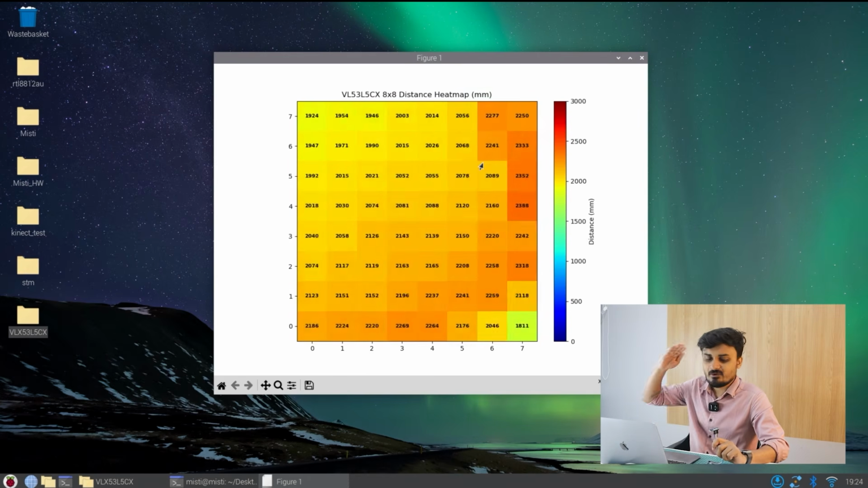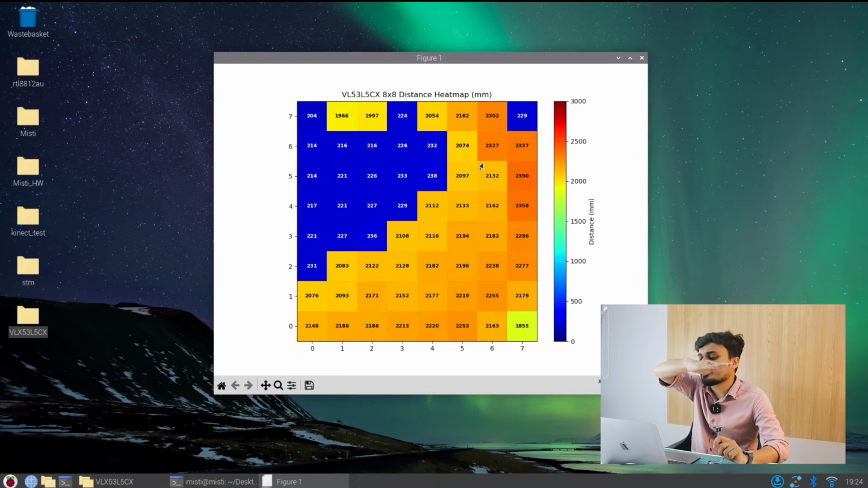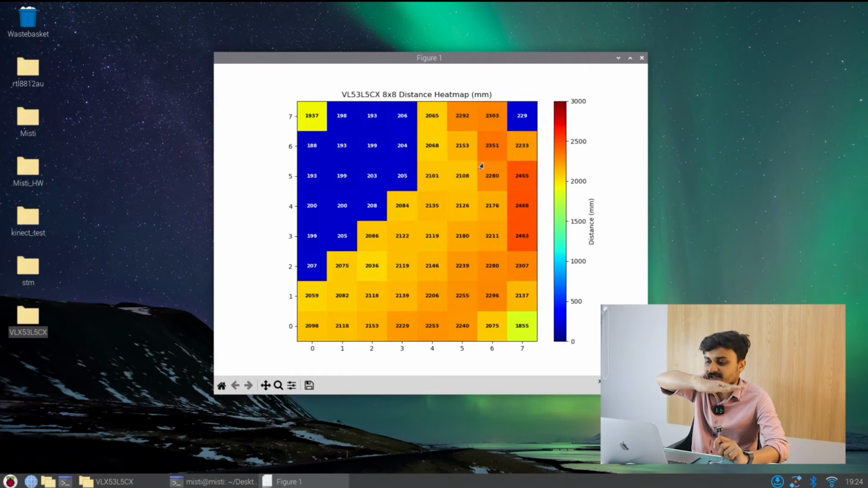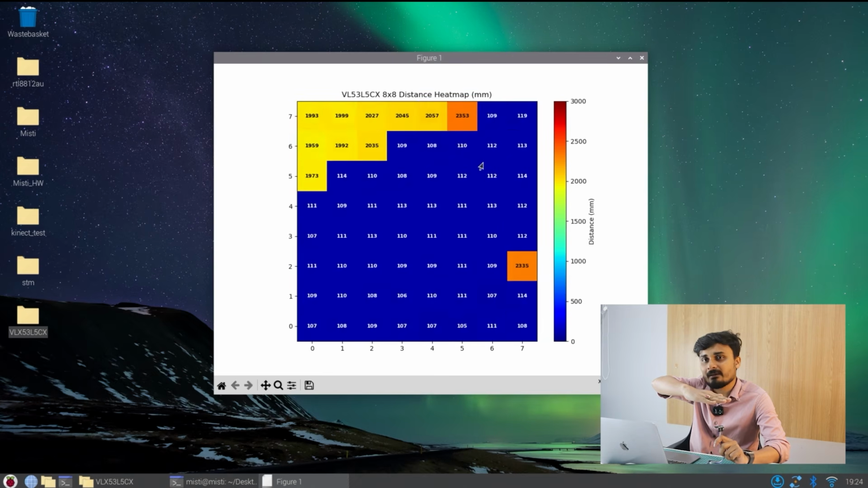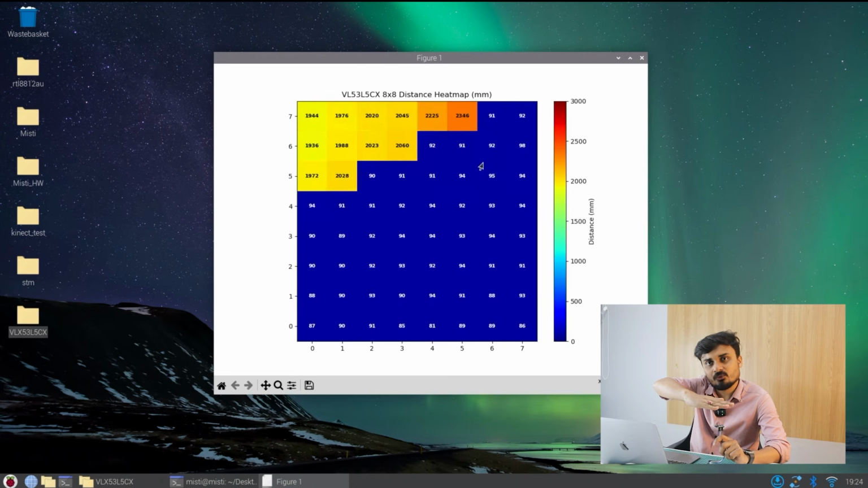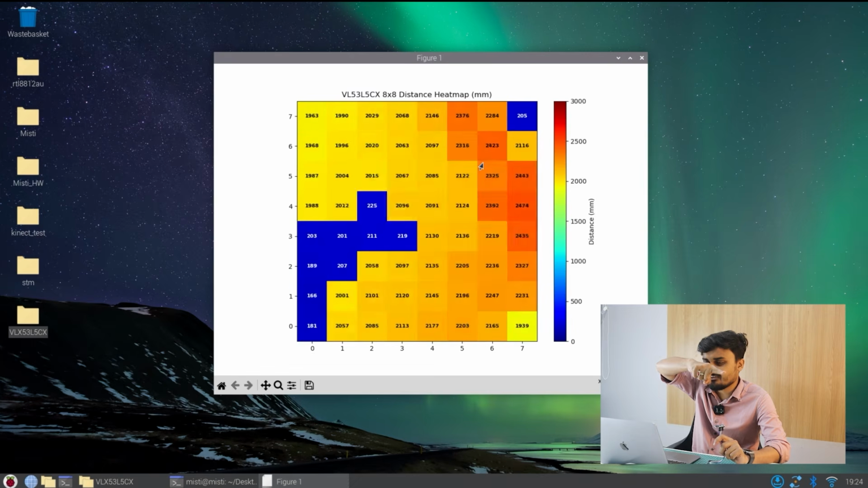Now as soon as I put my hand over it, you will see some blocks here showing a lesser distance because it is detecting my hand above it. If I put my hand here and completely block the field of view, then most of the cells show a lesser distance. Now again, if I just use my finger, you will see just a small part of it show.